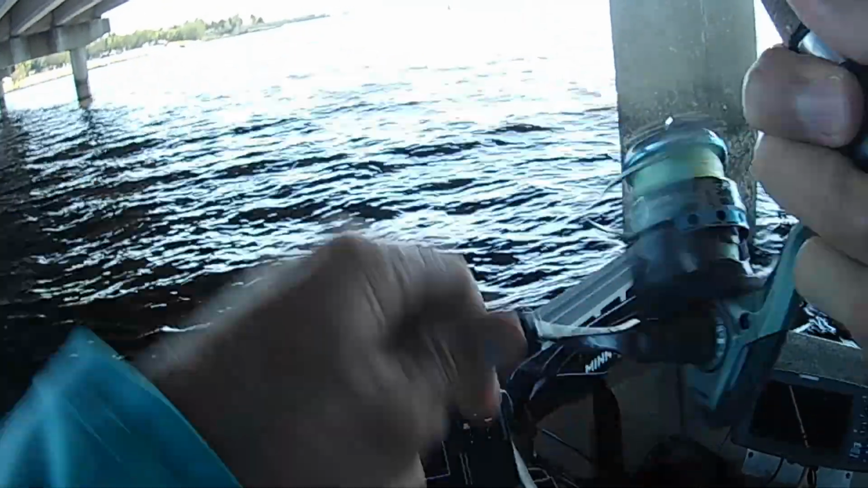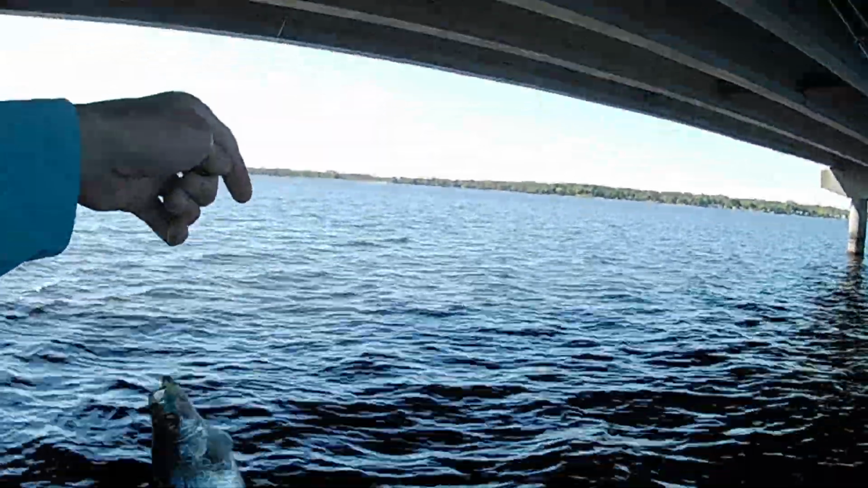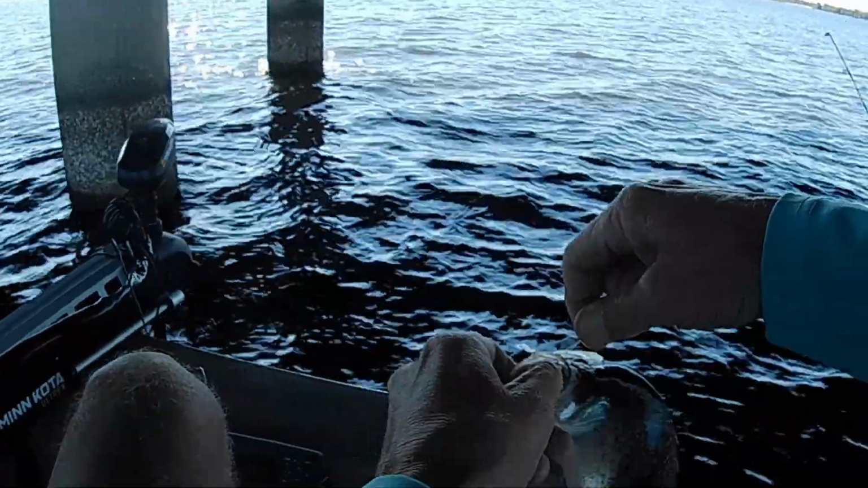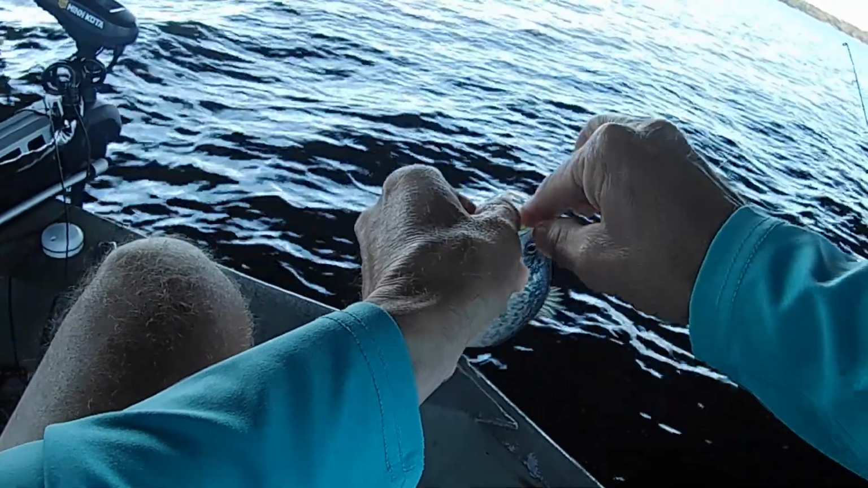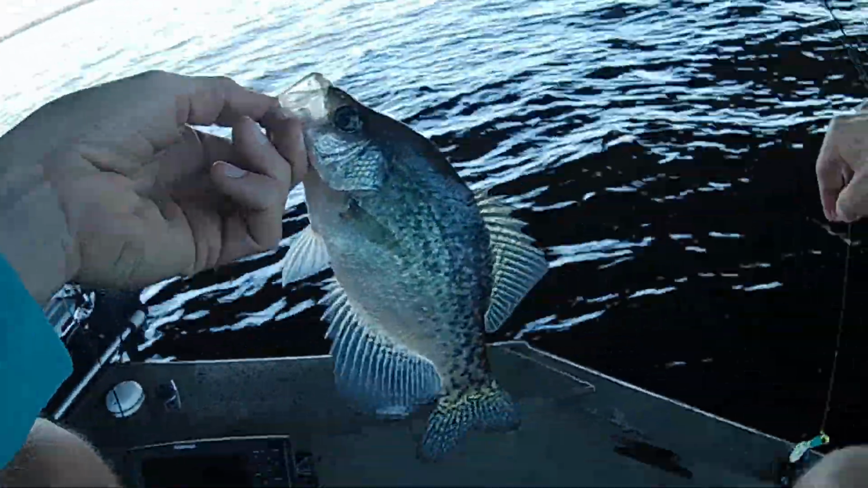I got him. Man, it's hard to get these fish. And then they ain't even that big. Little old bitty part.